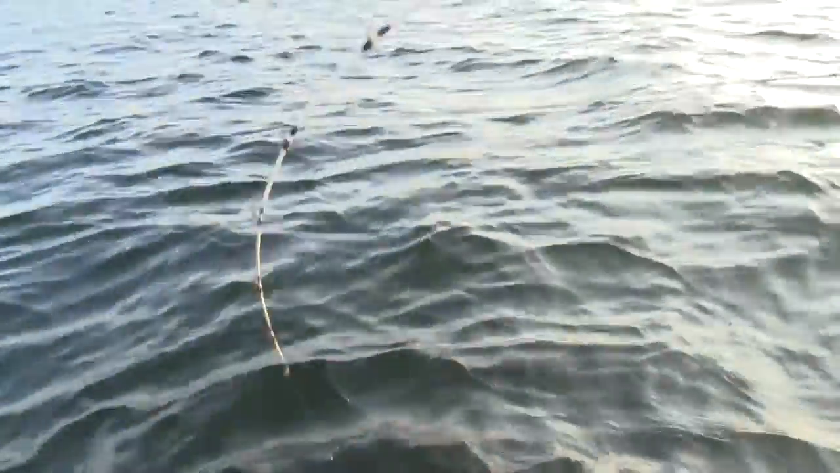Smaller fish, but we'll take it. Oh no, tangle. Yep, tangle. Oh, there he goes. Boy, they don't know that they're big. Got it. That's not a bad fish, man. There we go. Yeah, that's a 6 pounder.